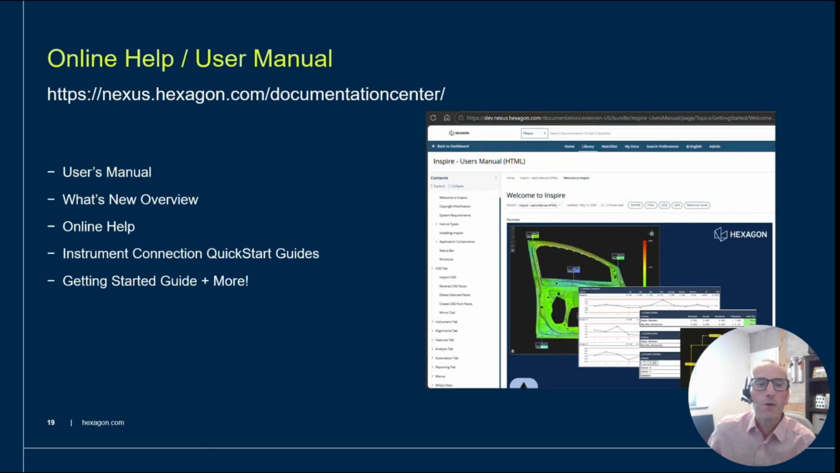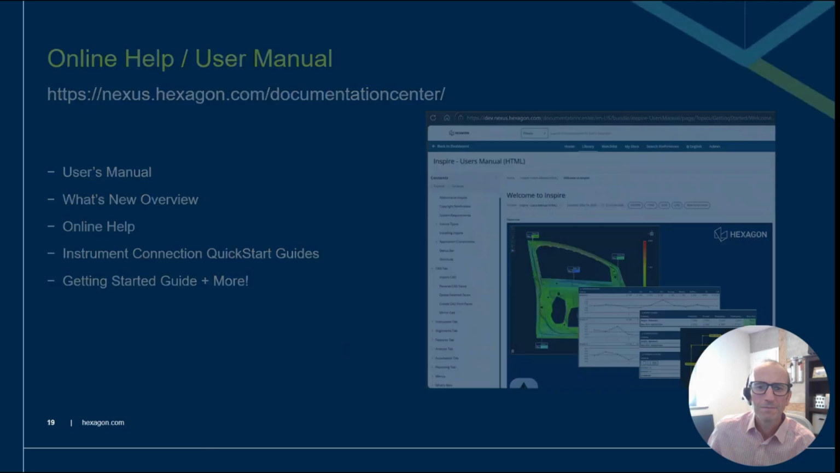Oh, there's always one more thing, right? The full user's manual is now available in the Documentation Center on Nexus. Along with the manual, there's Instrument Quick Starts, a Getting Started guide, and quite a bit more. We'll be continuously adding to this as we go forward, too. Our fantastic support team is always here to lend a hand for any questions you might have. Don't hesitate to contact them anytime you want to, but sometimes just quick access to some info is what's needed, and you now have it here.